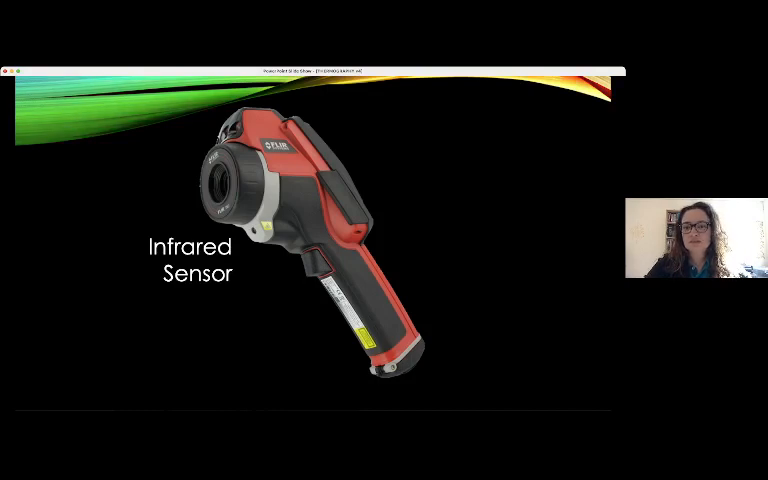Here you can see an example of a thermographic camera or infrared camera that has an infrared sensor in its lens.